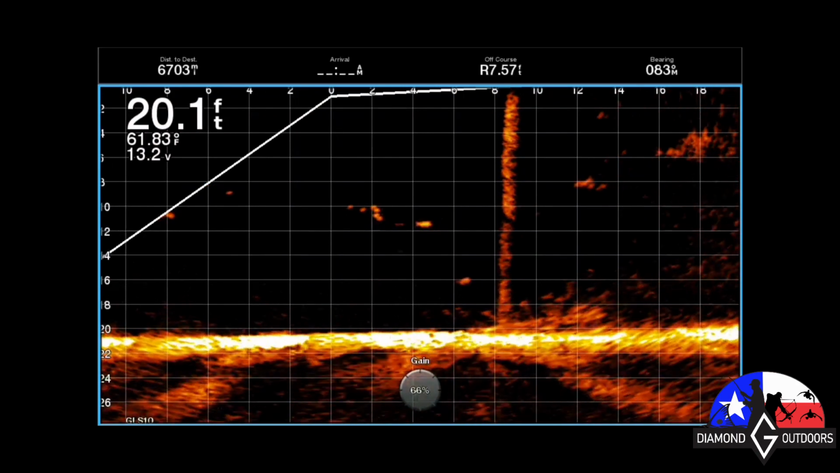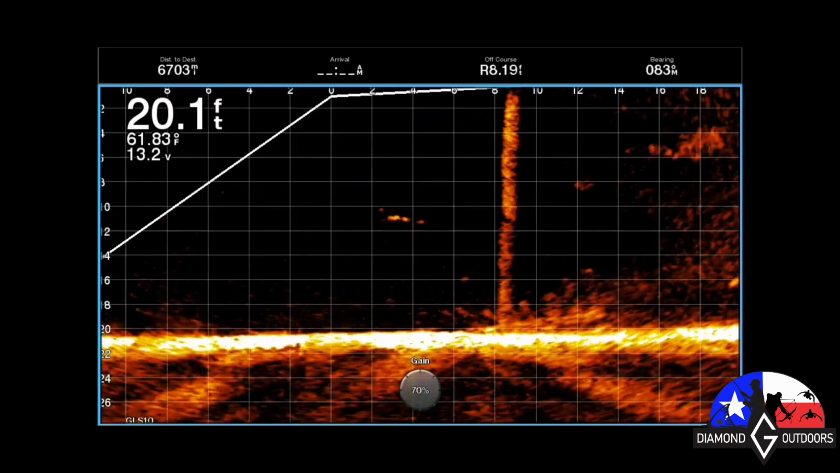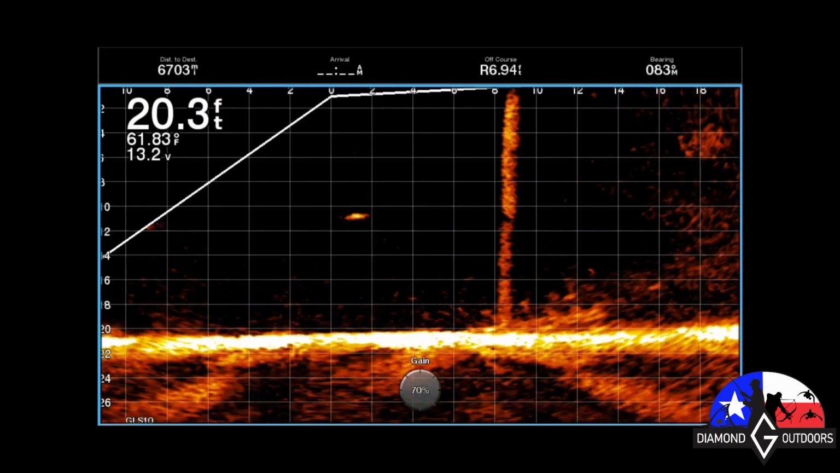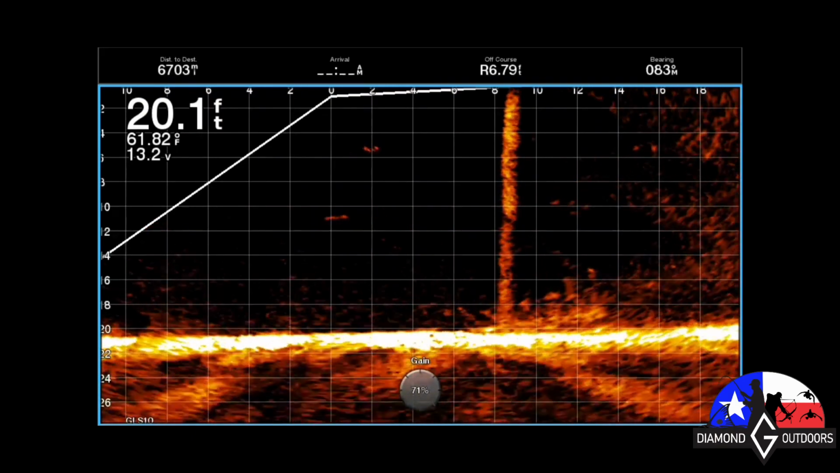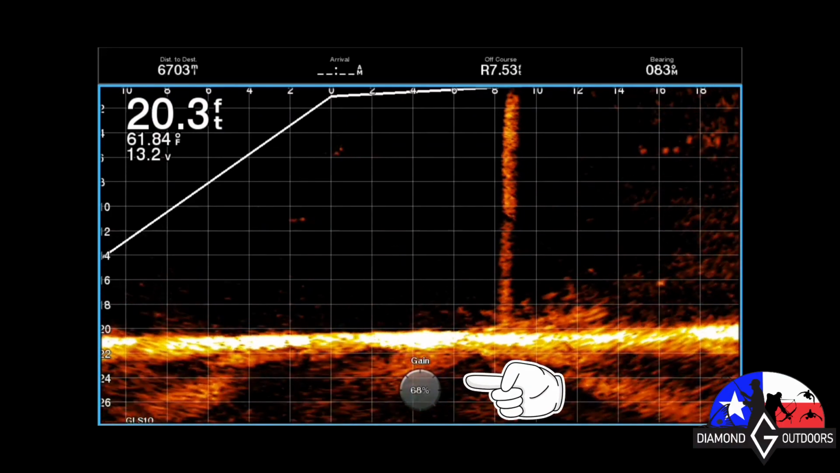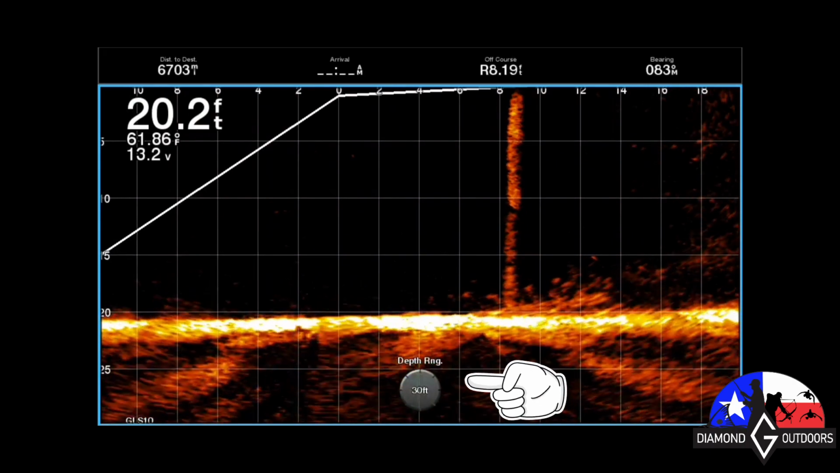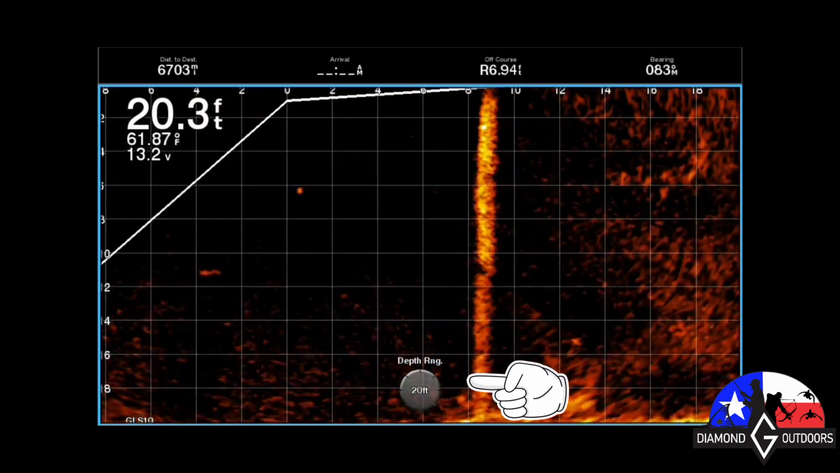You got some decent fish, some smaller fish, maybe some white bass schooling in there. And again, y'all are looking at this, you know, real time, just as I was looking at it down there. Got my gain set at 68% there. You see it go to depth ring, set 30 feet. Then I go back to 20 feet.